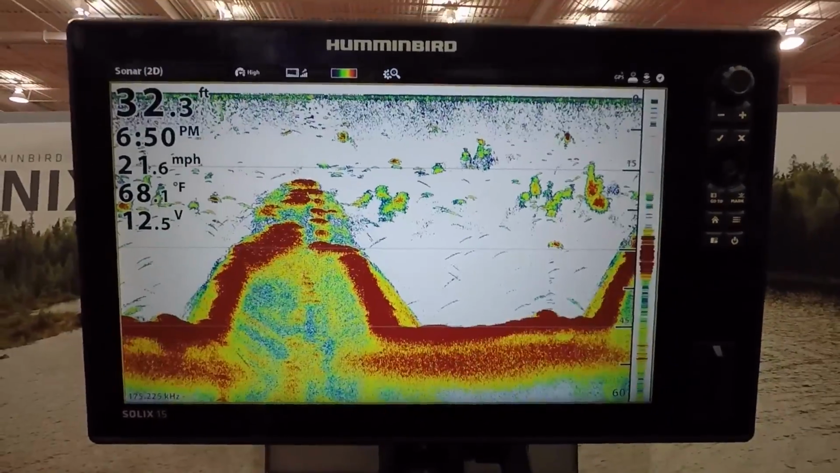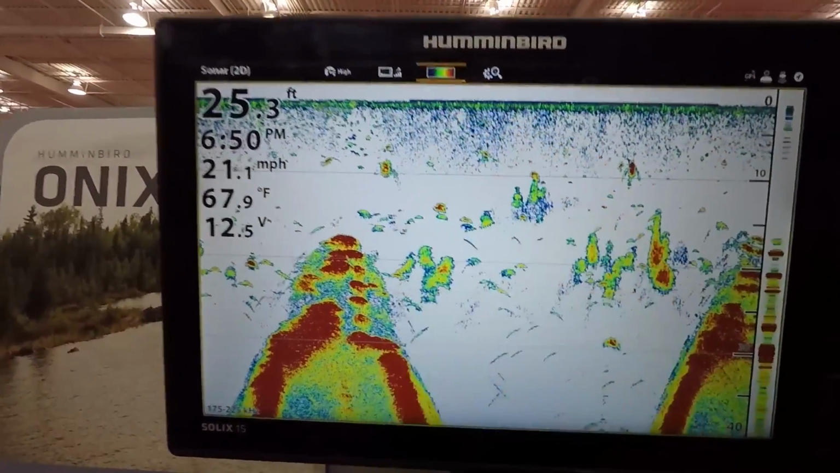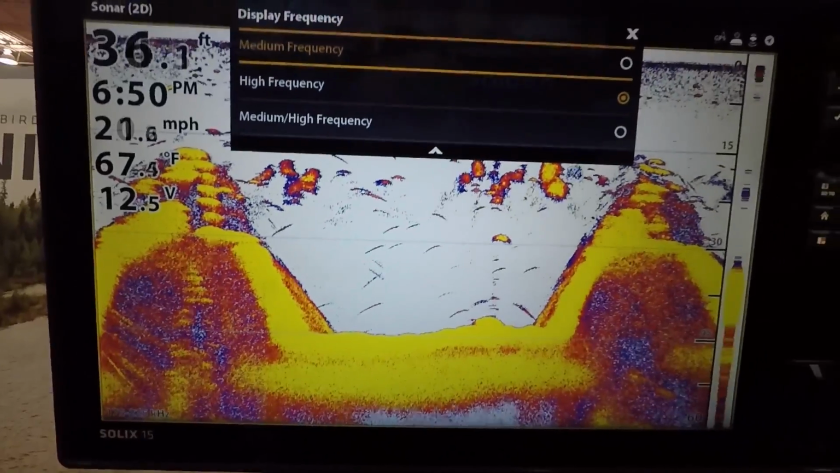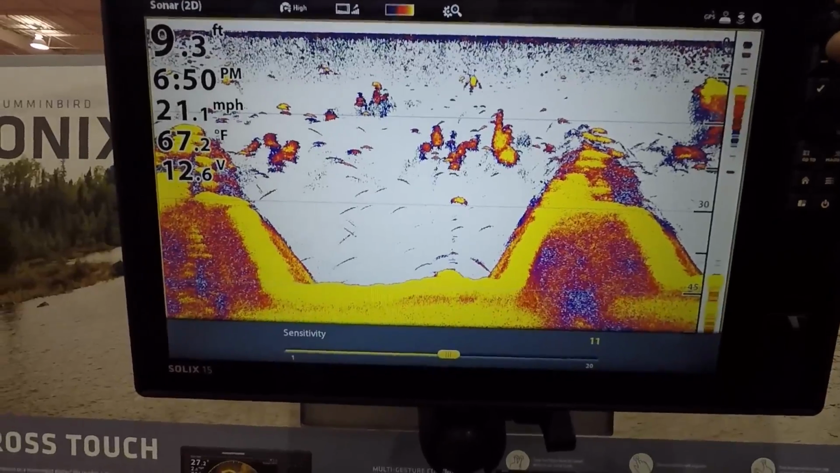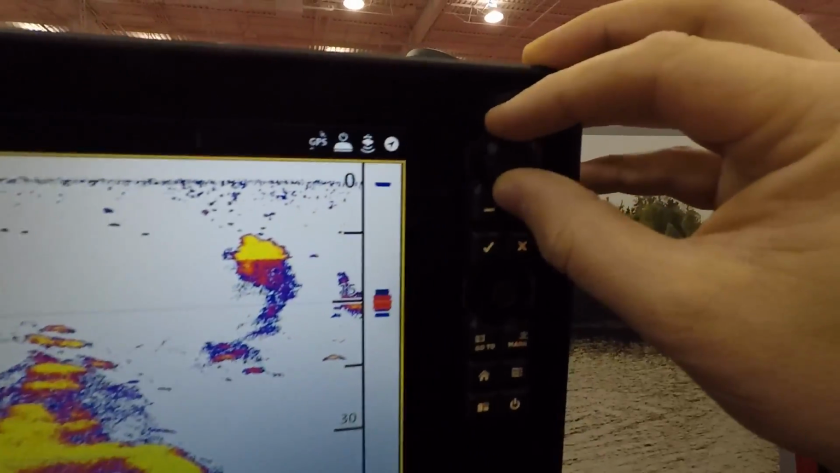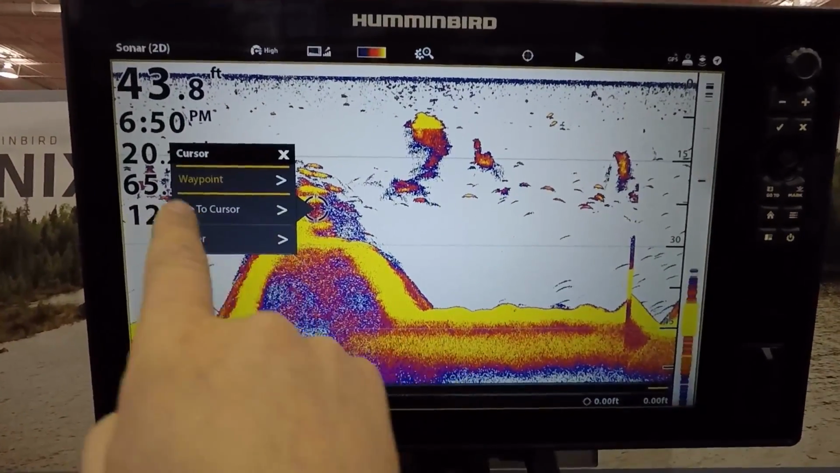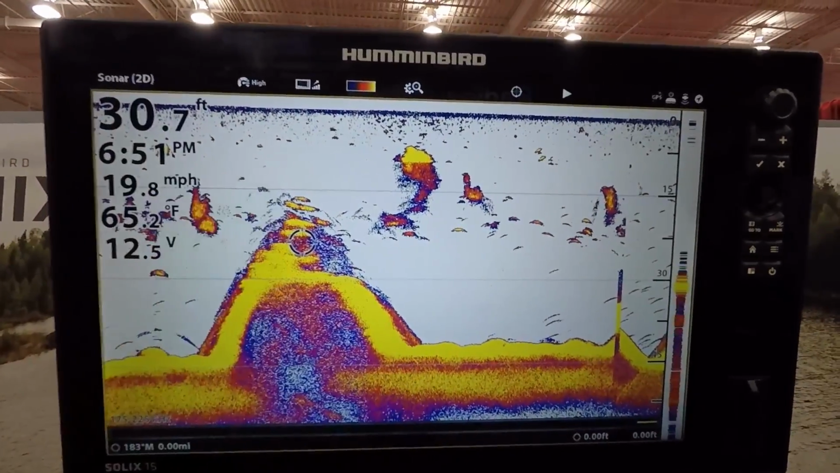to other units. One really nice feature on this unit is this menu button right up here. You've got a lot of quick access things, so if we want to change the color palette, we can do that very quickly. You can go to clear mode or max mode, and then you can change your frequencies right there as well. The other cool thing with this adjuster right here, can increase your sensitivity without having to go into the menu. So you can just turn the knob up here to change sensitivity automatically when you're on the sonar. You can also, if we want to save a waypoint, just long press the screen, and then it'll give us the option to do a waypoint save there, and also go to the cursor.